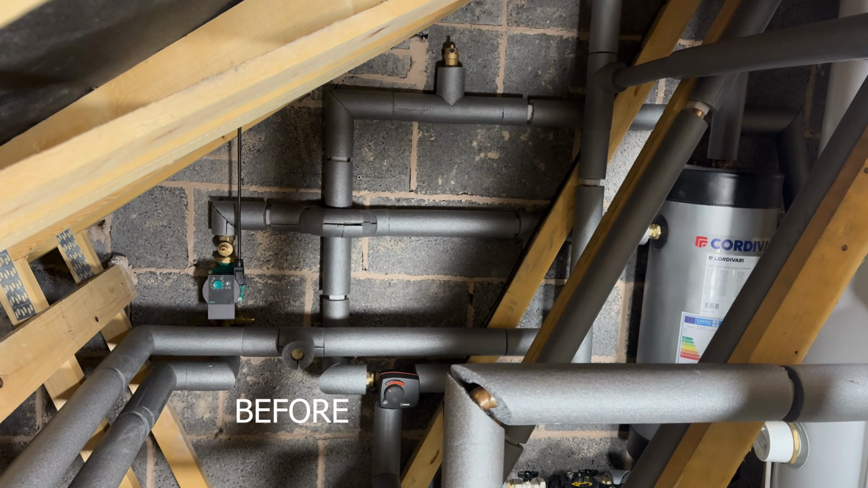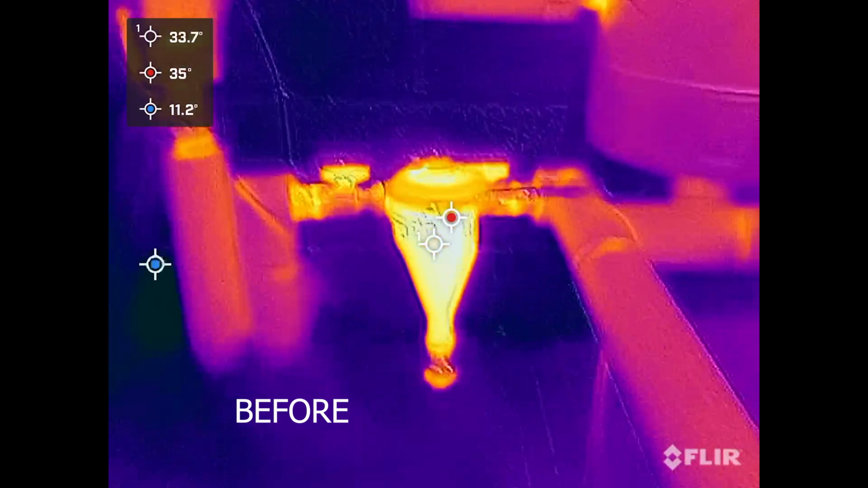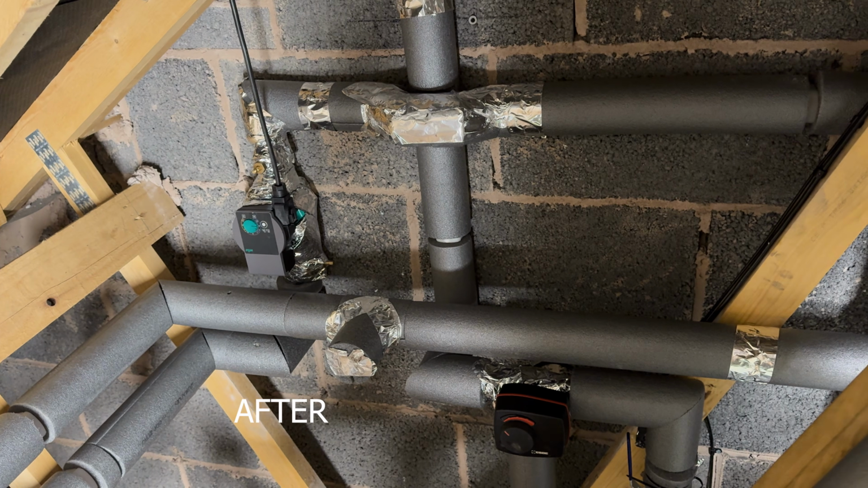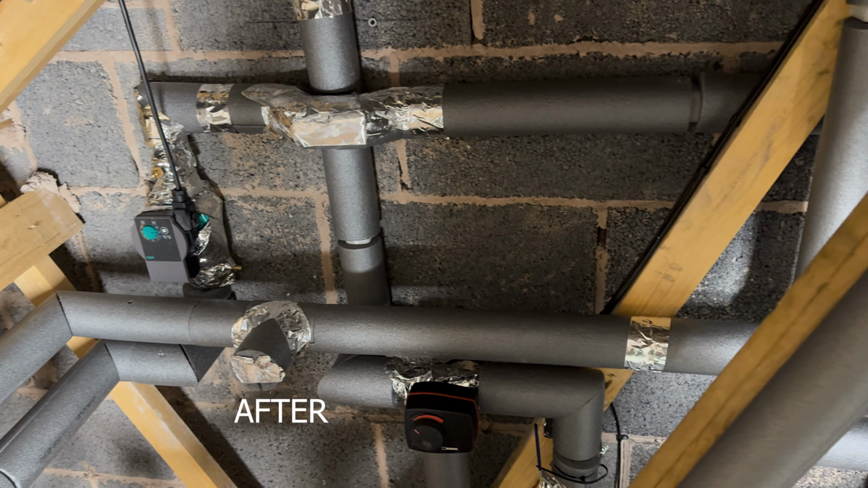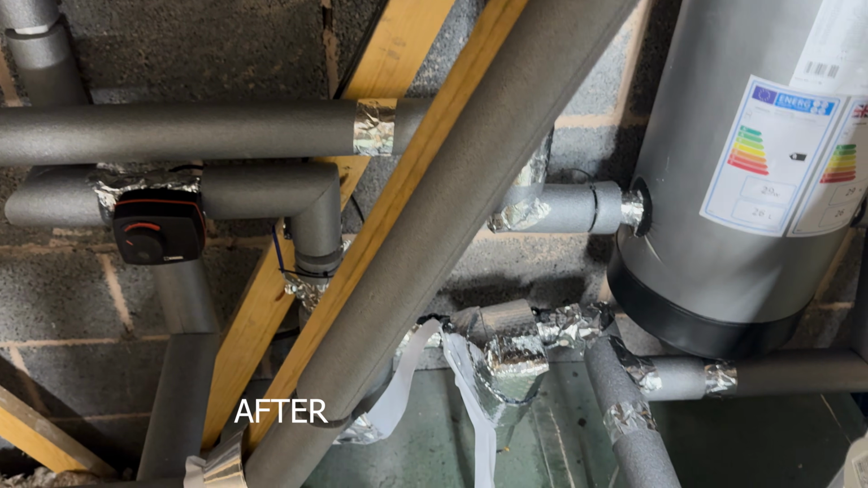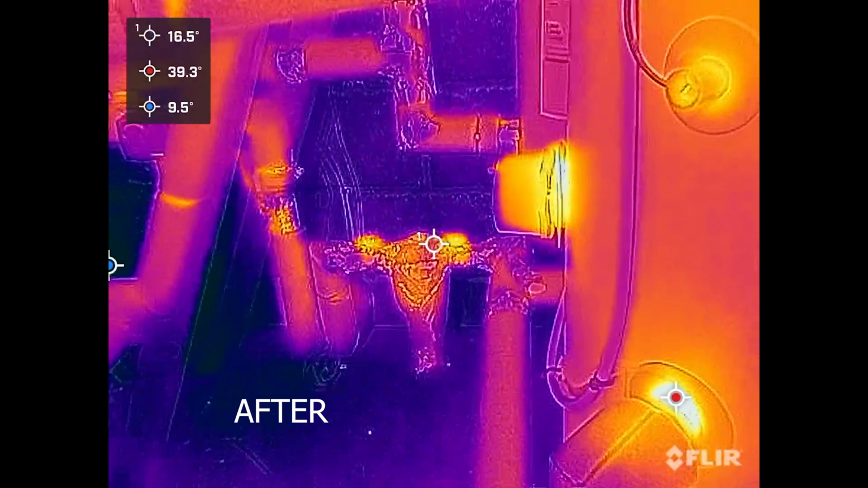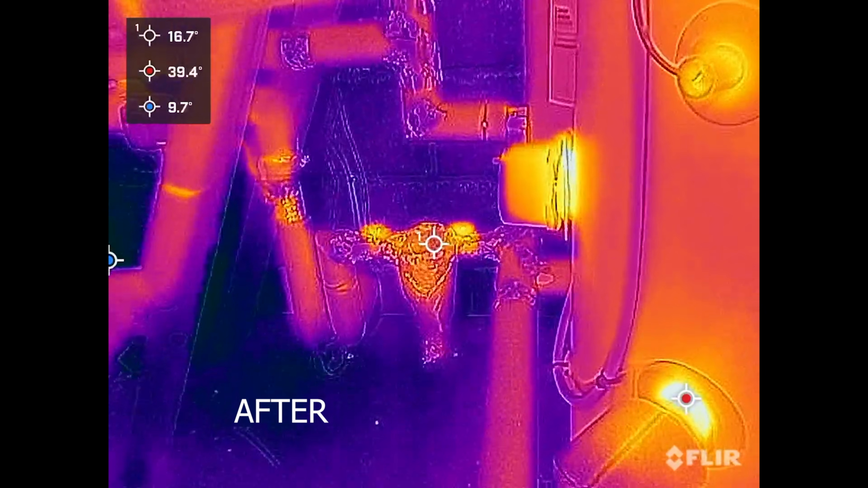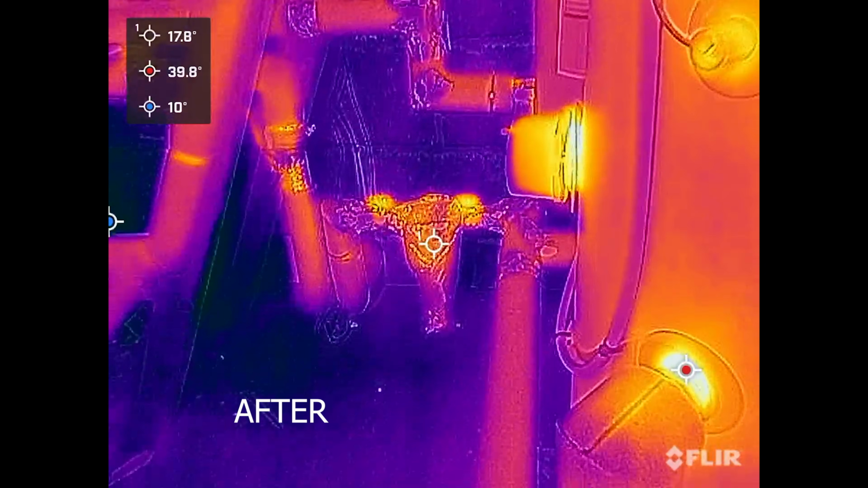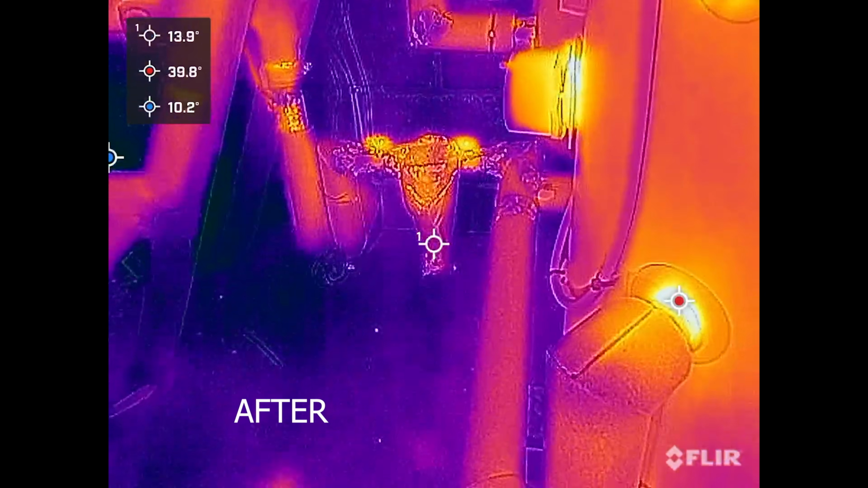Now, last year when I went in the loft, I noticed around the clip areas is where there was a fair bit of heat loss, but the clip areas are a reasonably small surface area. So rather than insulating all the clips, I just used what I had left and did the clips that were left over. I concentrated more on the large surface area. So that was the filter area and the pump area. So I used the foil tape and the foil insulation that I had to wrap around these products to insulate them better.